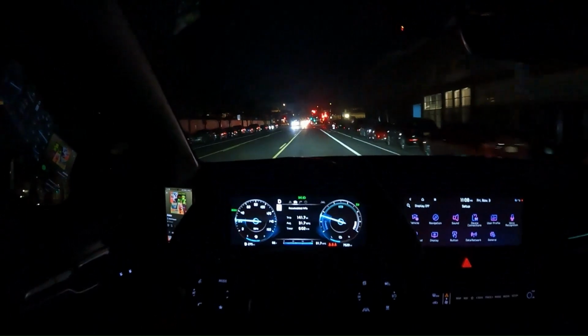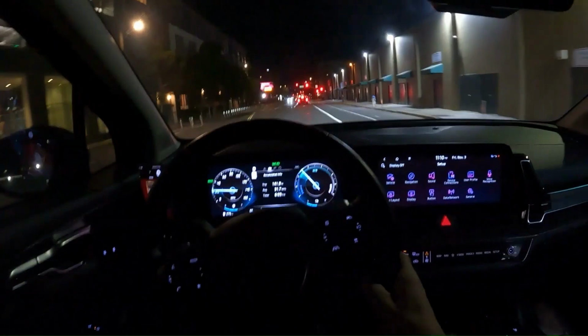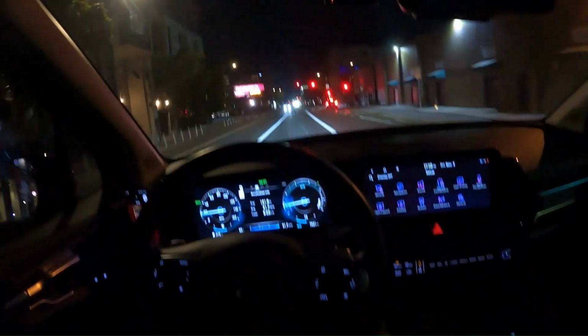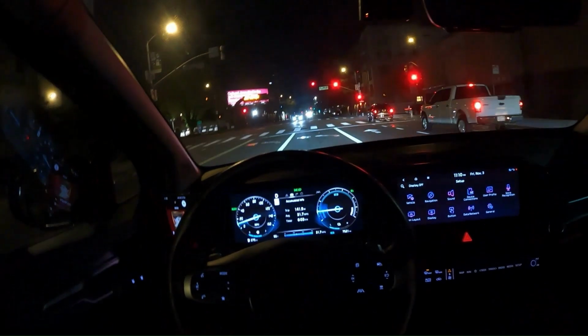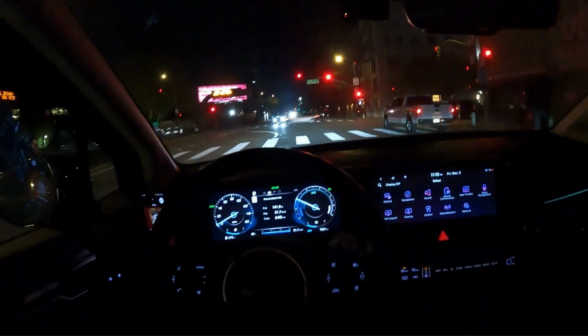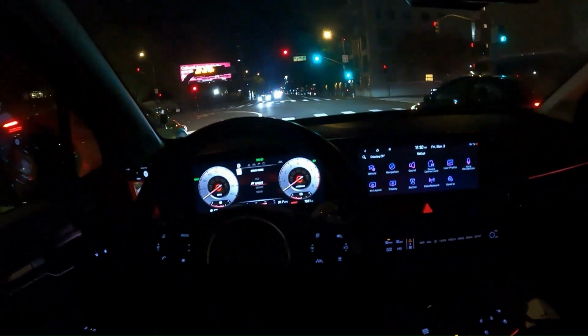When you first turn on the car, it always defaults to eco mode, and there's no way to set it, so it starts off in a different mode. So here I'm changing it to sport.